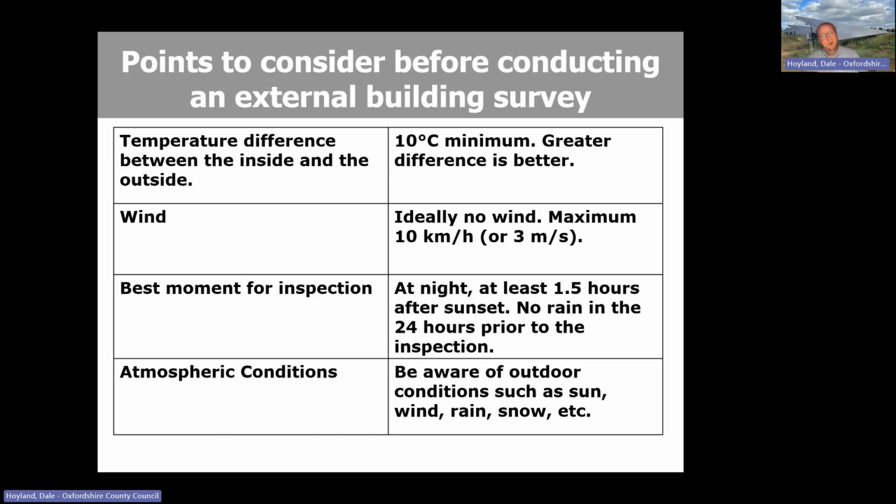If you were to consider all of those things, then you might not be able to do all that much thermal imaging in the UK, but nevertheless, as I've said, be aware of temperature differences. Wind will strip the heat away from the outside of the building faster if it's windier. And also if you've got sheltered areas, you might expect them to appear warmer because the wind is not stripping that heat away and it's gathering in those areas.